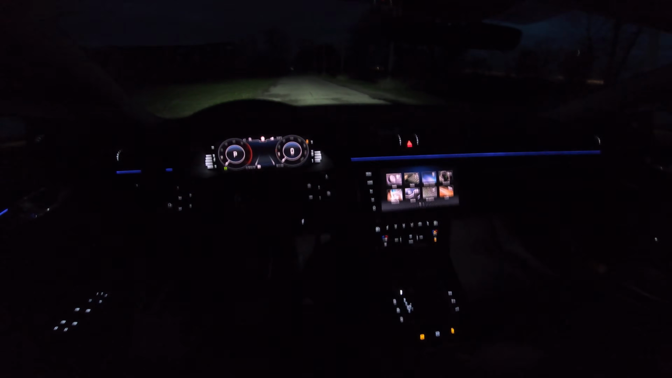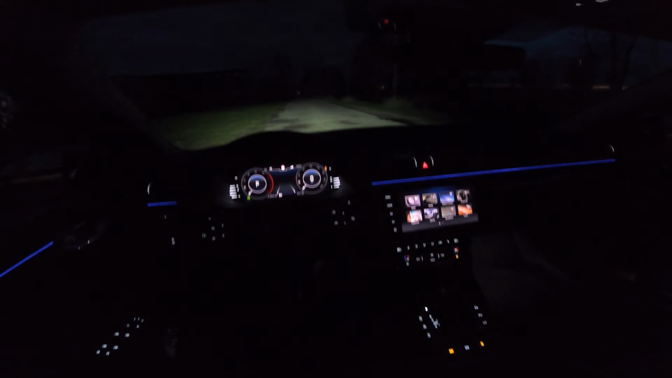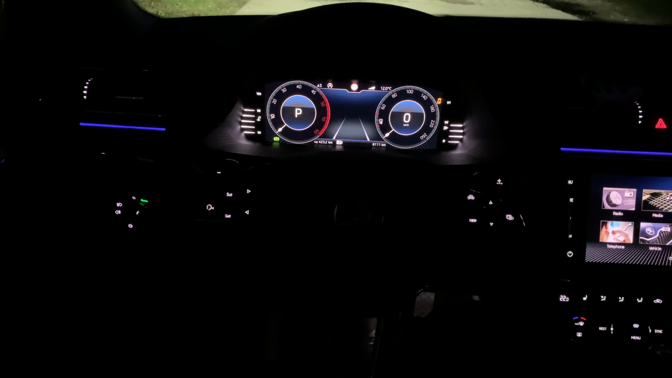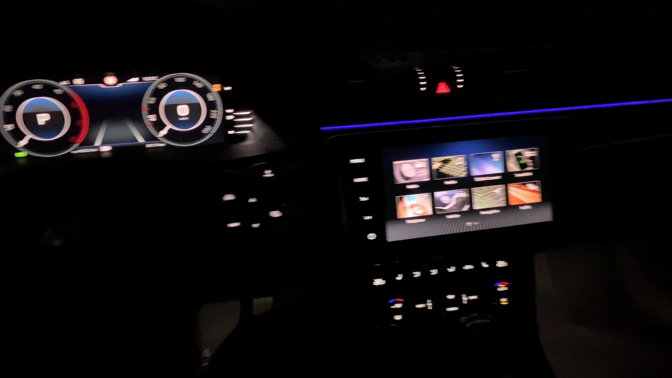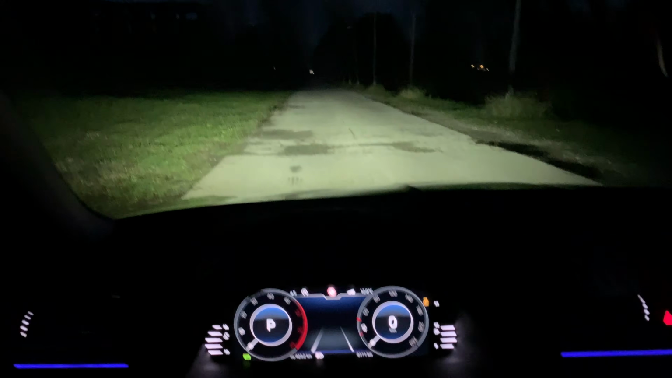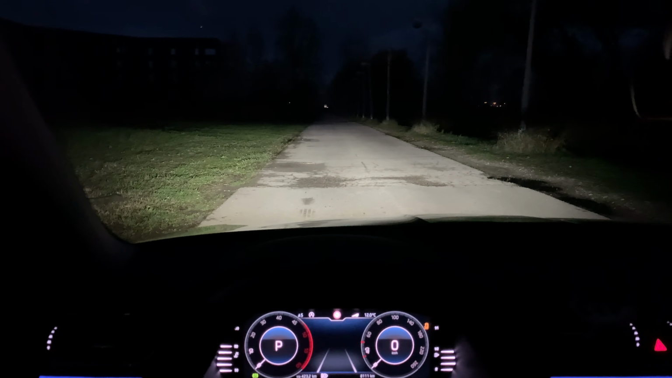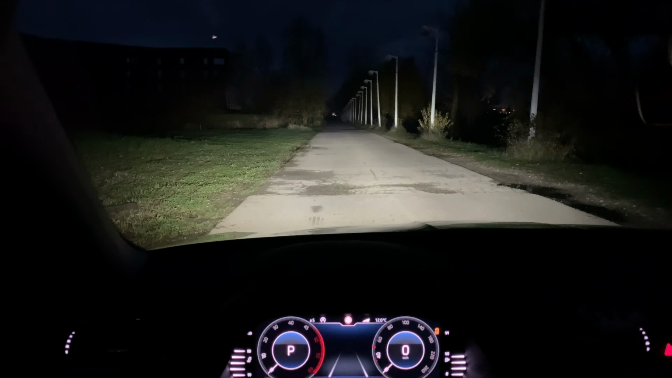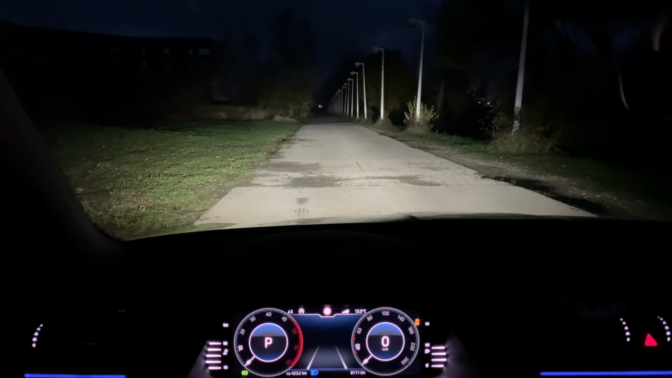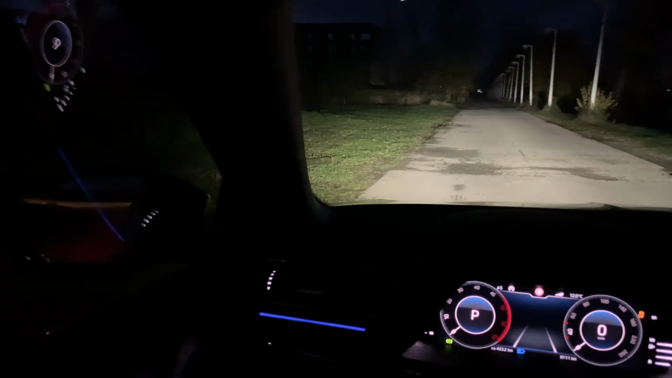Now I'm gonna pause here and take out my phone just to film it, to compare it. Okay, so this is the iPhone camera. Now this is the interior, looks really nice, everything, but these are the matrix LED lights. So this is normal beam, this is the full beam. I can see in person a lot more, just have that in mind. Now these are the fog lights, as you can see on the side.